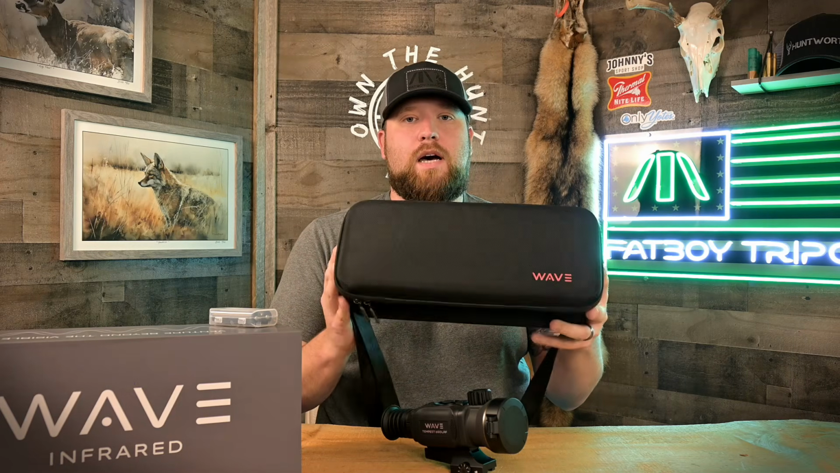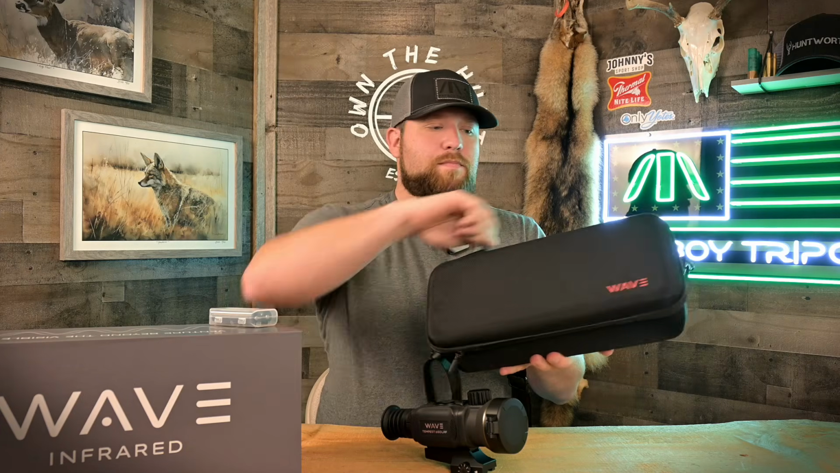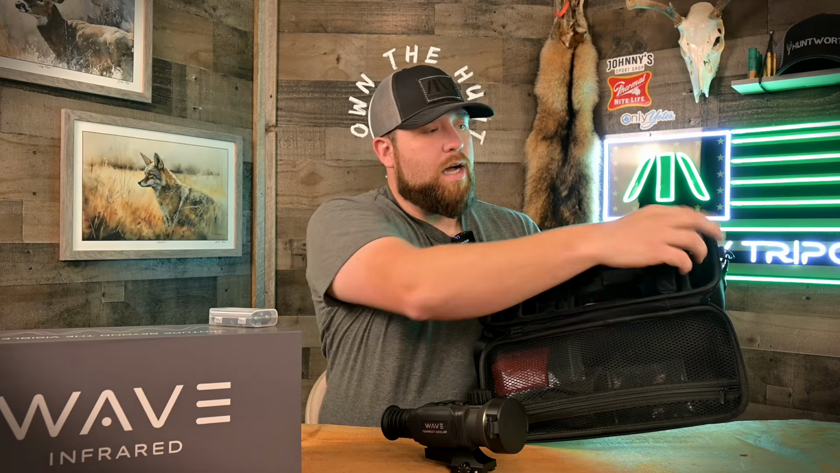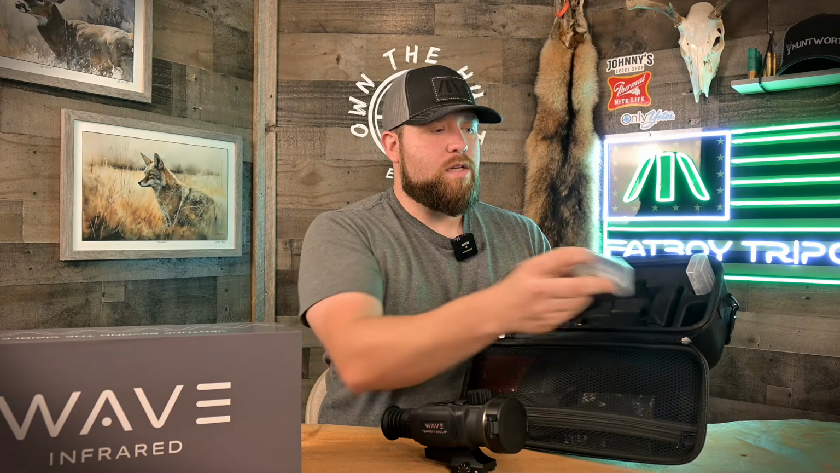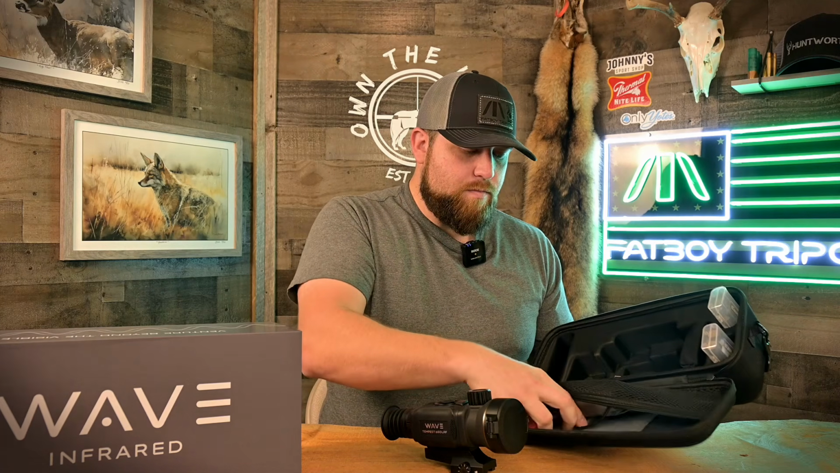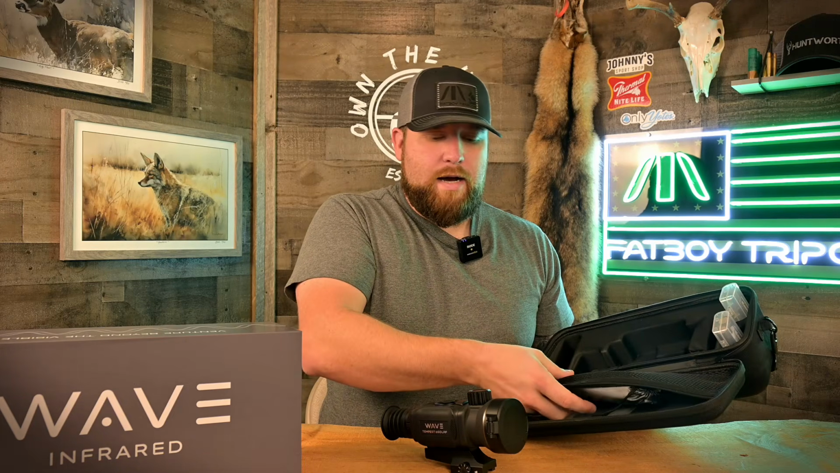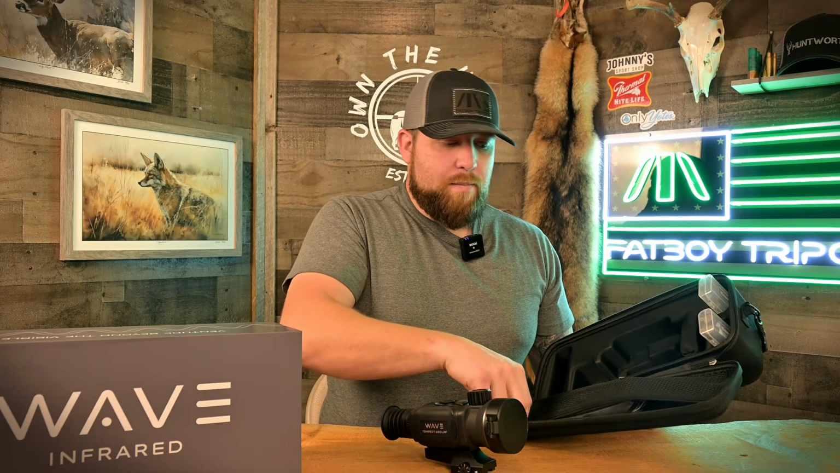Wave sends you this nice hard case that's covered in like a canvas. It is designed for the scope, so it's got foam molding in here. You get these nice key power cases with your 18650 batteries. Again, you do get 2 full sets of those. You get your proprietary cable. You do get a dual bay 18650 charger, which is in this pouch. I'm not going to open it. You get a lens cloth and an Allen key for putting your mount on the scope. So it's the complete package.